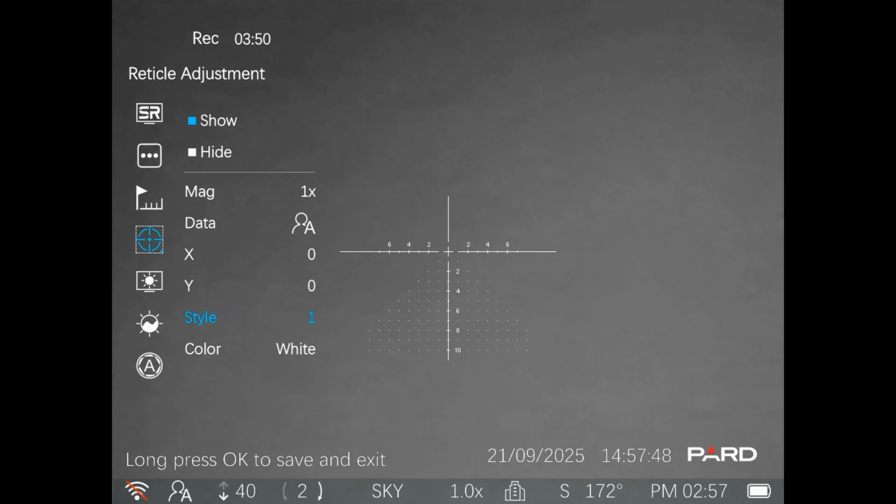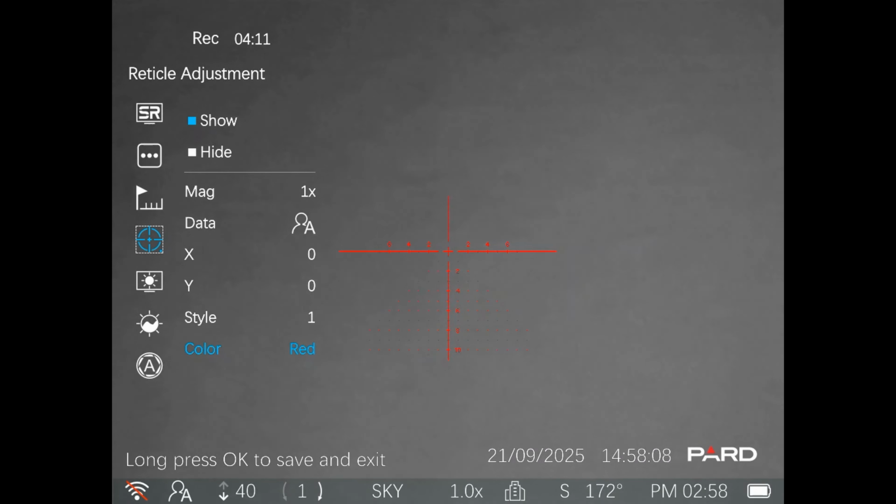We'll also go down here to the color options. I find one works well, but red seems to be a little bit washed out in my eyes. I struggle to read the numbers on the subtension, and in fact, I think I'm even missing dots when I go to red, and that's just my eyes. Green seems to work pretty well, and yellow works well as well, but white is definitely my preference.